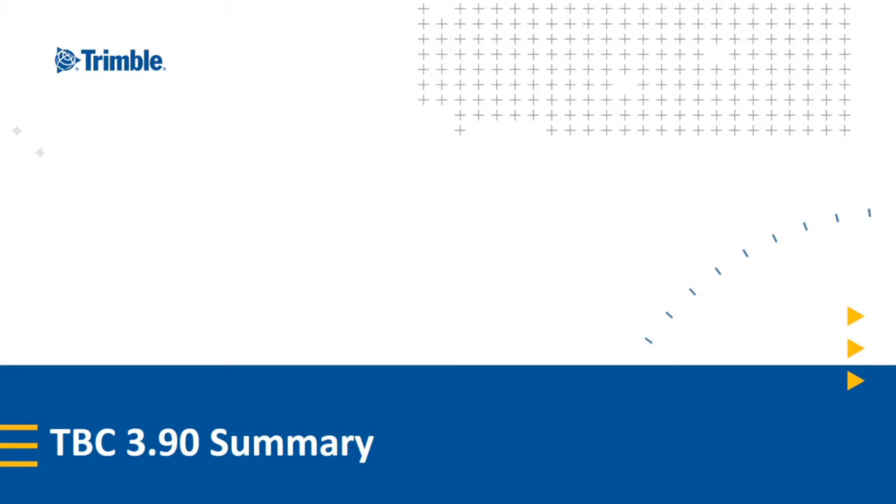So while TBC version 390 has focused on 3 primary areas of increasing productivity using the ASX10 and Vision instruments through enhanced image and point cloud deliverables, complete field to finish workflows with confidence with enhanced CAD and drafting capabilities, and improved aerial photogrammetry and new mobile mapping workflows, there's much more to our TBC 390 release.